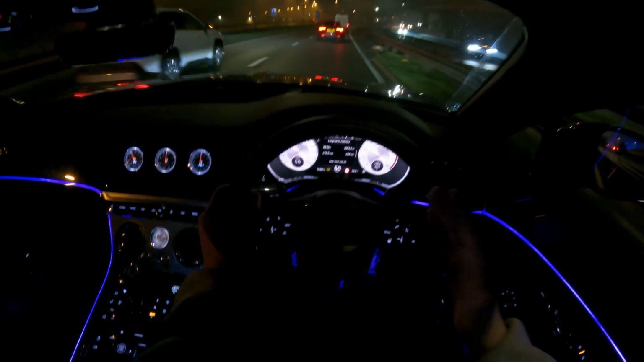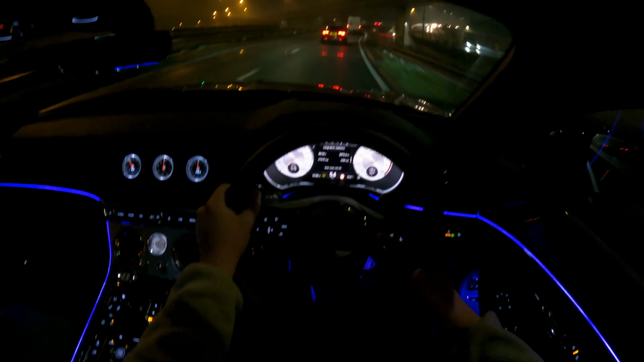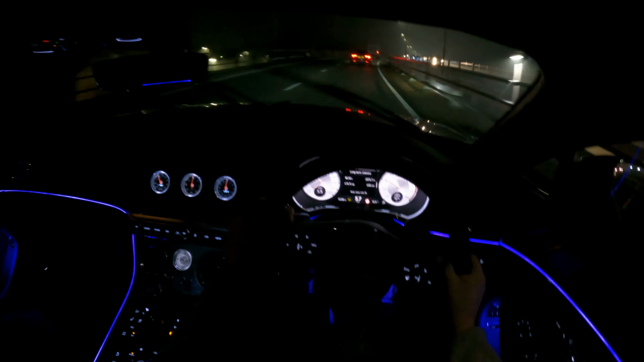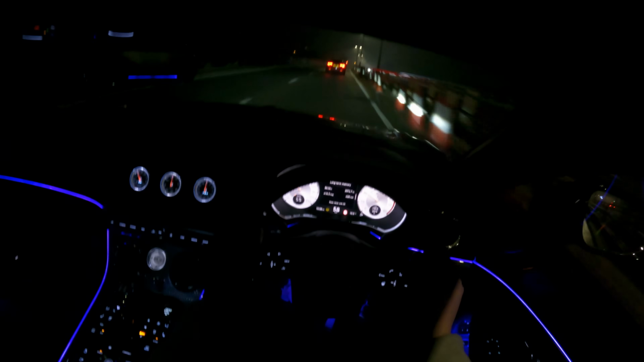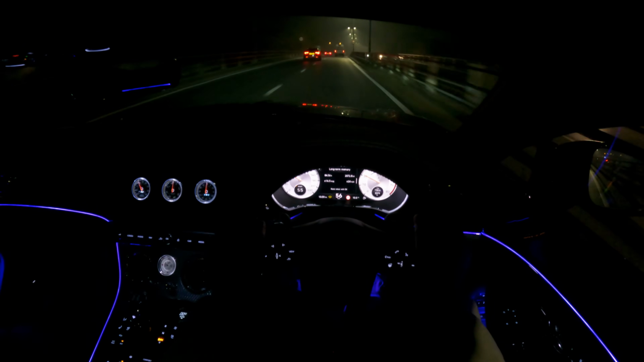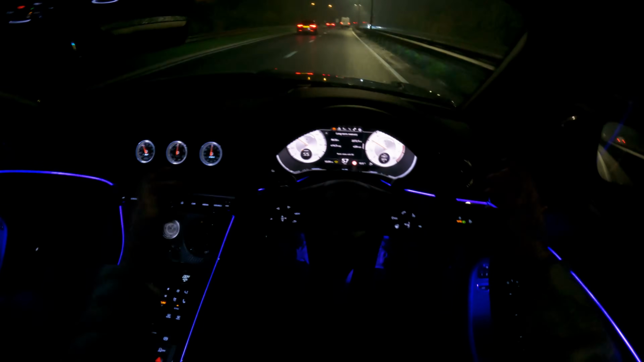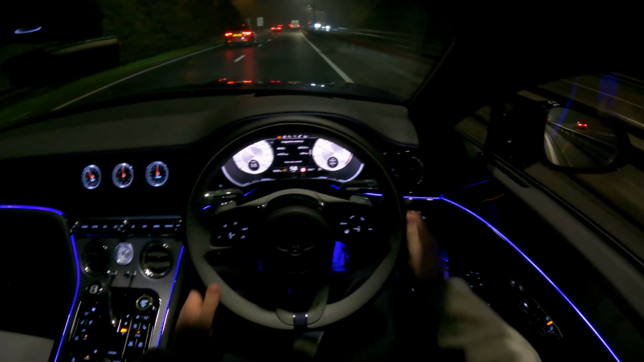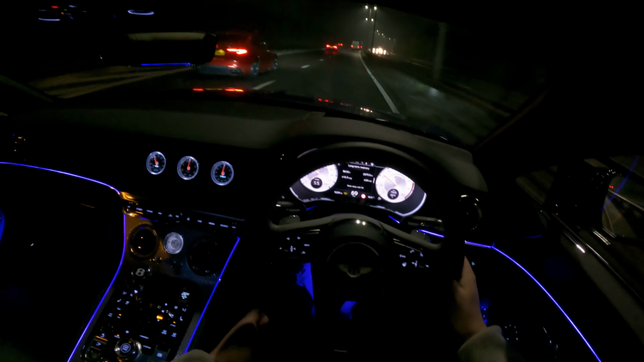What do you mean? 900 Newton meters of torque in a coupe. Wild. And not only that, it's also insanely luxurious. I mean, in here it's just so nice. It's so nice to be in here. Honestly, it's fantastic. I'm enjoying every second of this. Just cruising and chilling in the seats. It's basically like a couch.